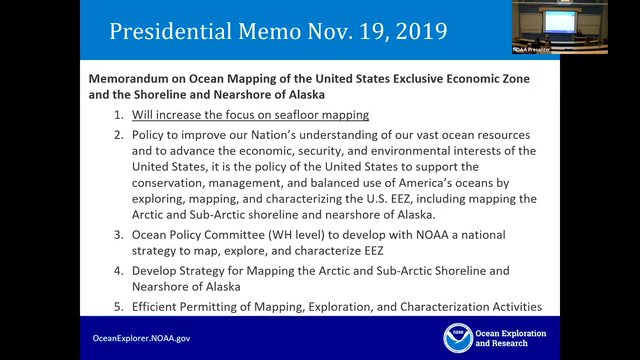And it also pushes for efficient permitting of mapping, exploration, and characterization activities for federal agencies. So even within NOAA OER, we do a lot of paperwork to actually gain permission to map in US waters, believe it or not. So the hope here is that it will streamline those efforts to increase the pace of ocean mapping.